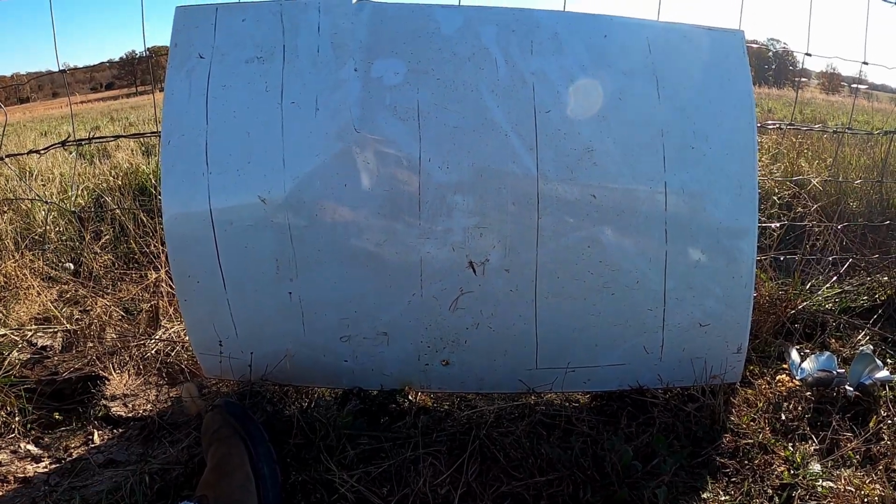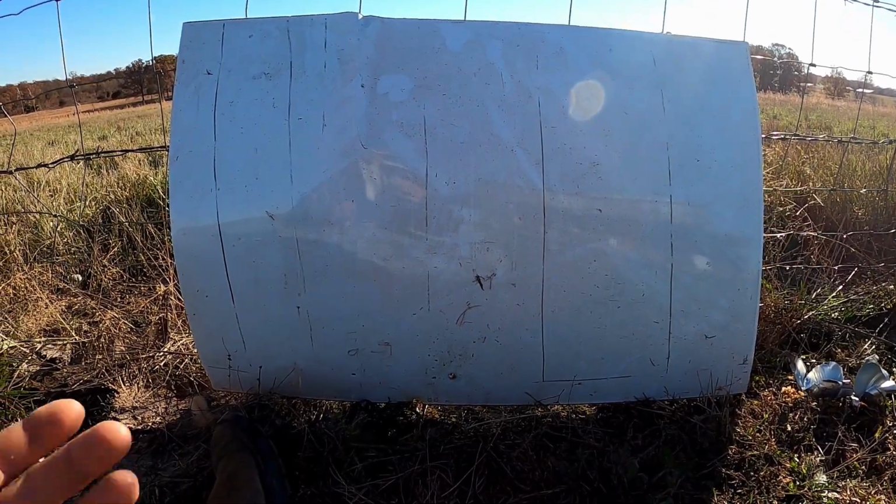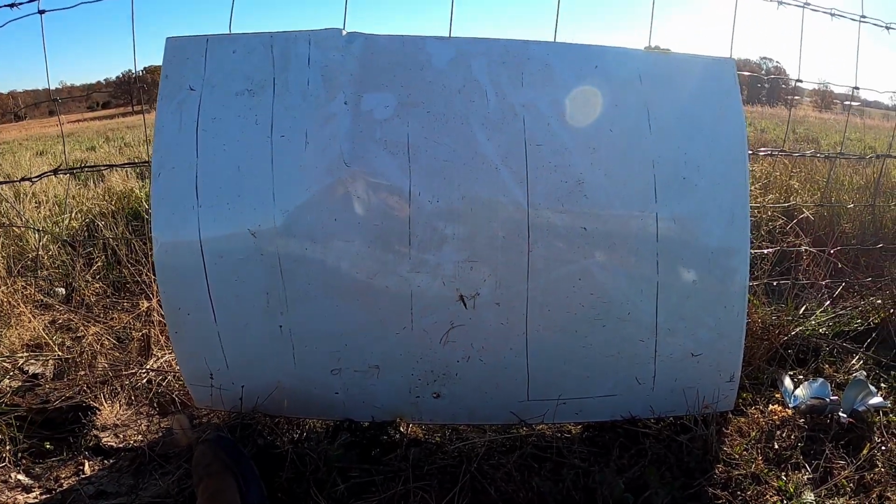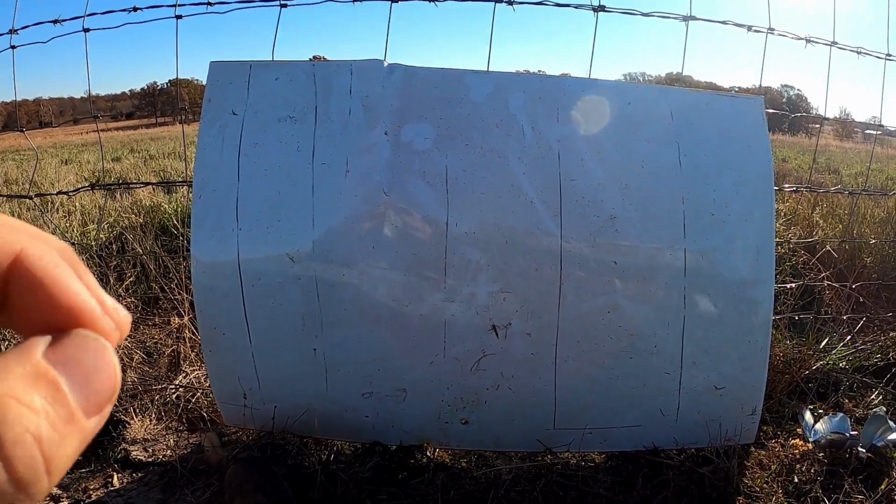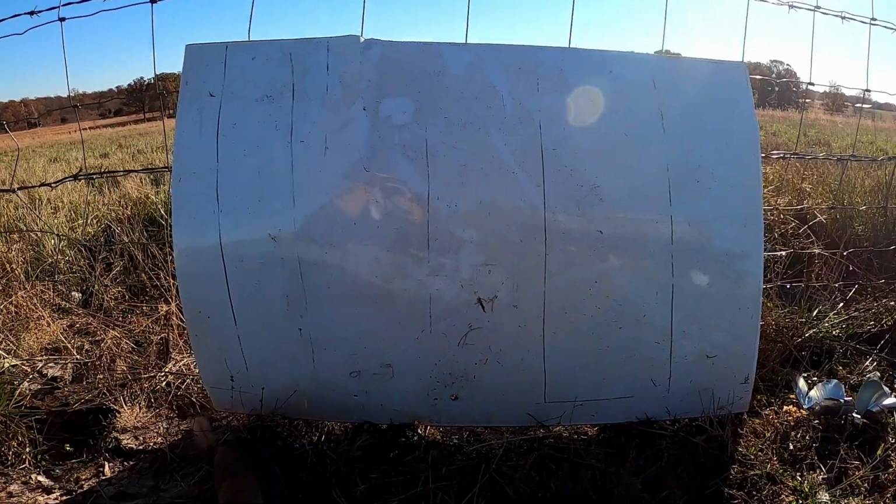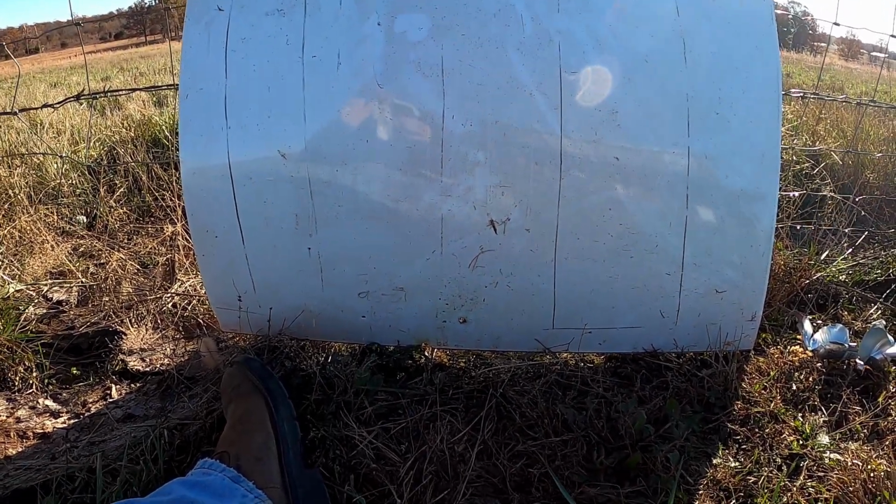I did that at 25 yards because for an AR, at 25 yards, the trajectory is very close. So where I hit at 25 yards is the same spot I'll hit at 300 yards, or I mean, it's a little higher, but overall it's really close to where I'd hit, and that's what I want.